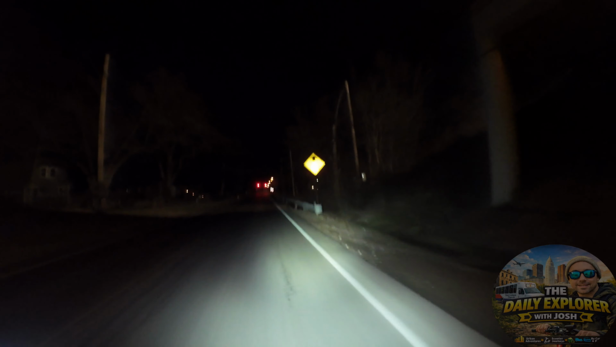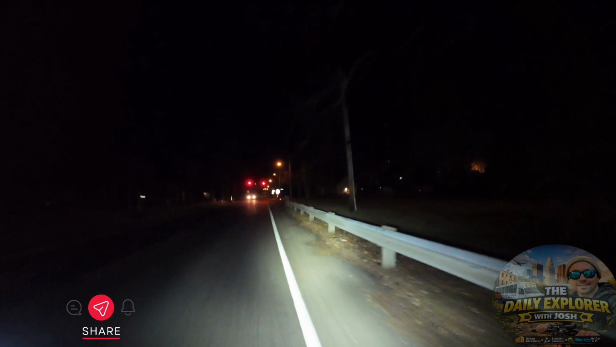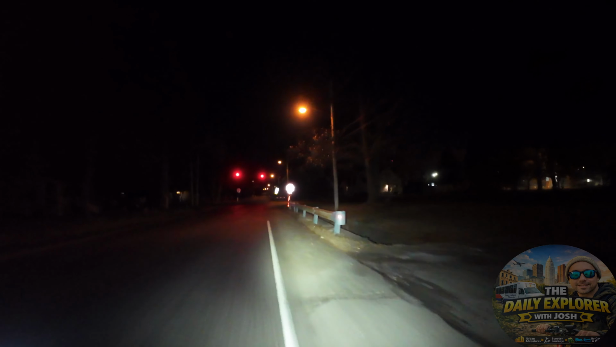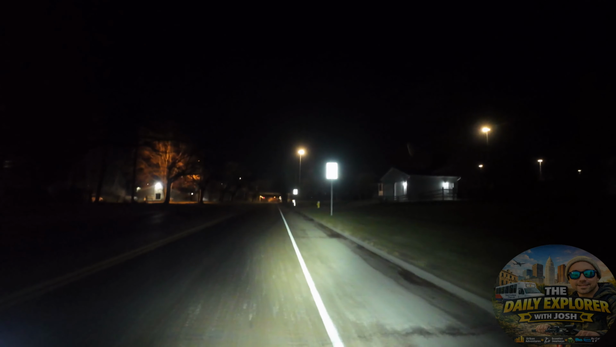Going 22 miles per hour on the Segway. 22 miles per hour on the Segway. Moving at a pretty good clip there going downhill. This thing is always a ton of fun to ride. Eventually I'm going to get a better scooter as far as faster and longer range. And we're going to do a lot more things with electric scooters and that type of stuff going forward in the future, friends.